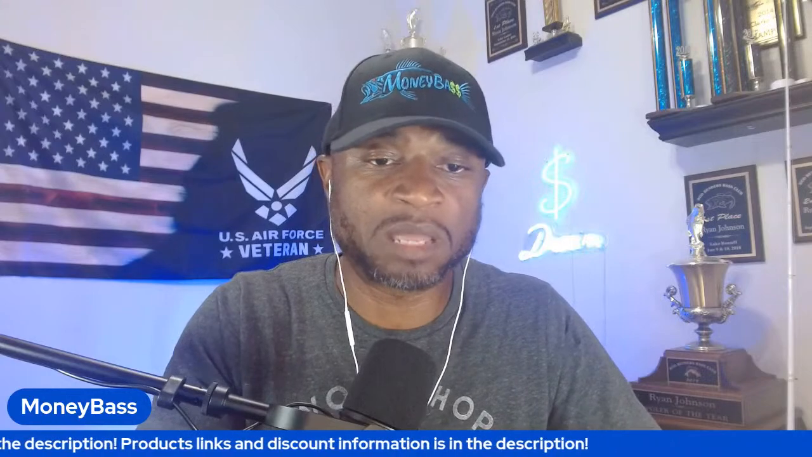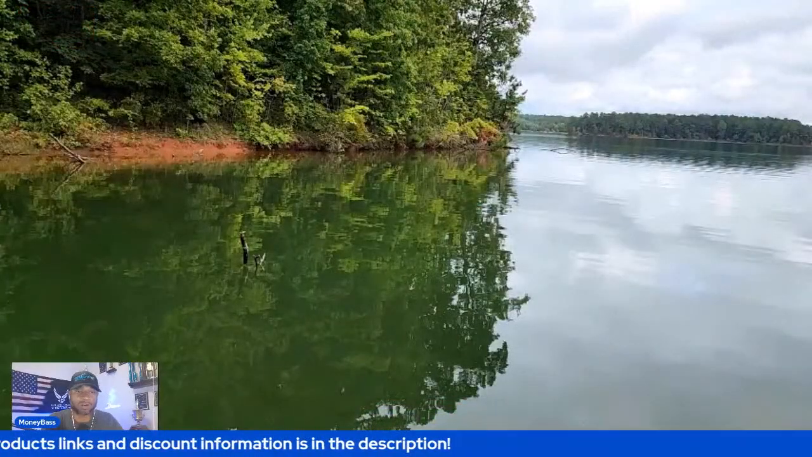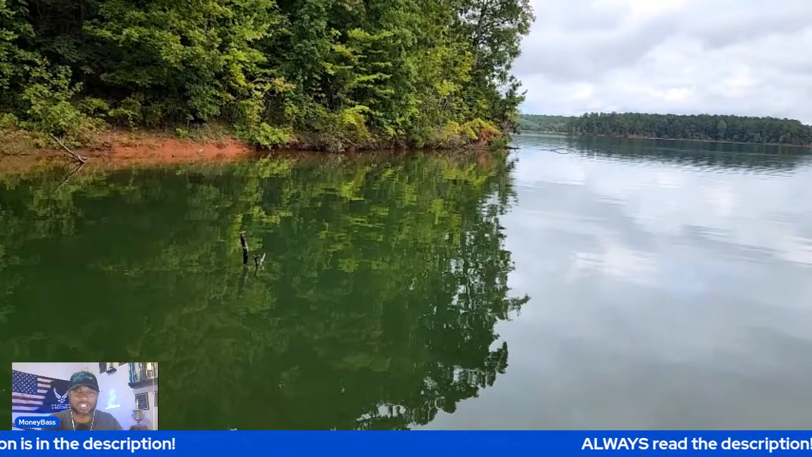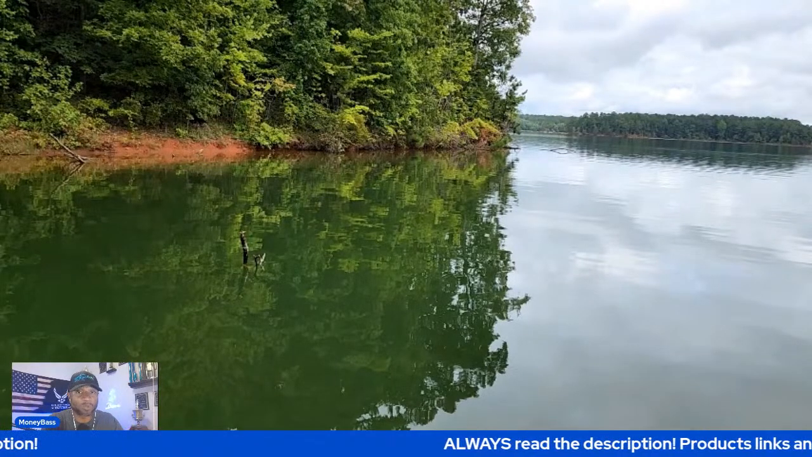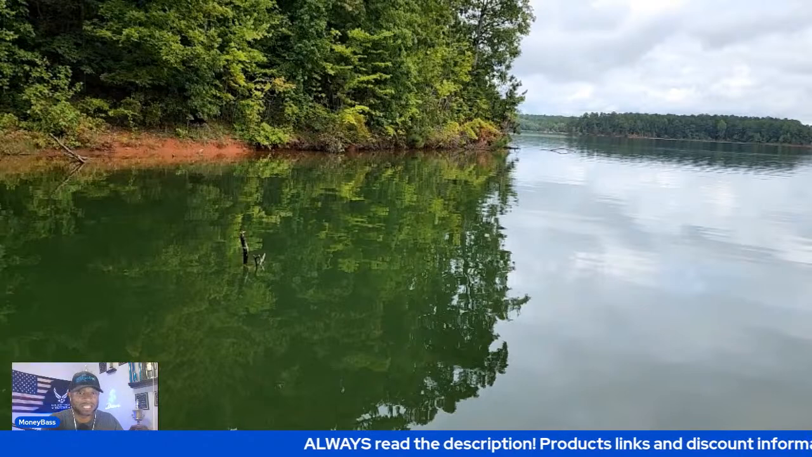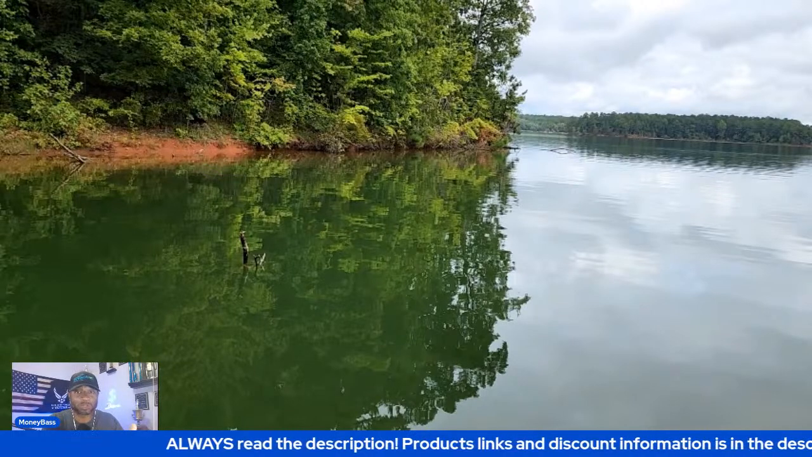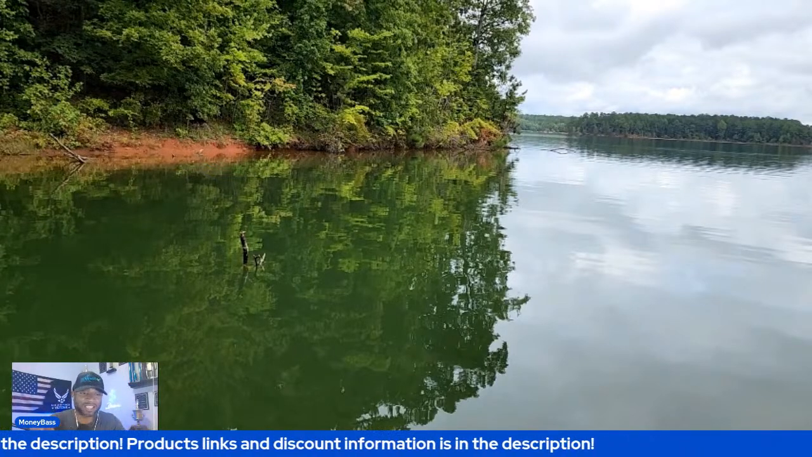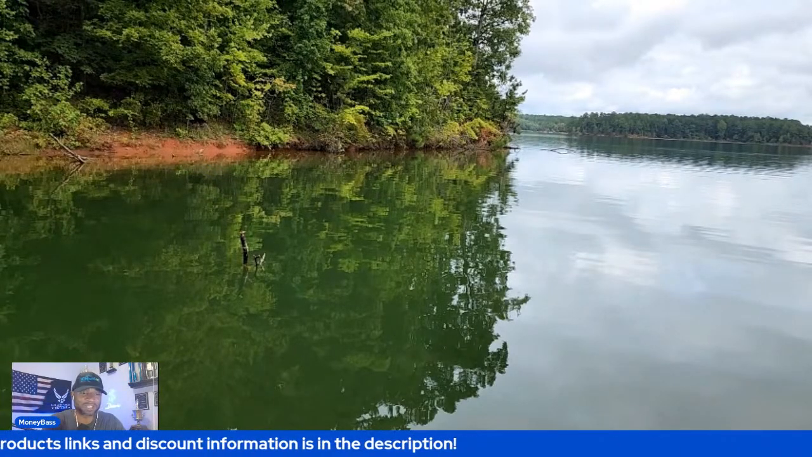All right, so let me go ahead and pull that back up, and here we go, guys. We are on the water, and just take a look around. Make sure you look at what you're seeing on the bank, on the water, what type of conditions you're seeing there, and what lure would you pick, why would you pick that lure, and how would you fish it in order to catch the fish that you're going to see on the screen. All right, let's go ahead and get into it.